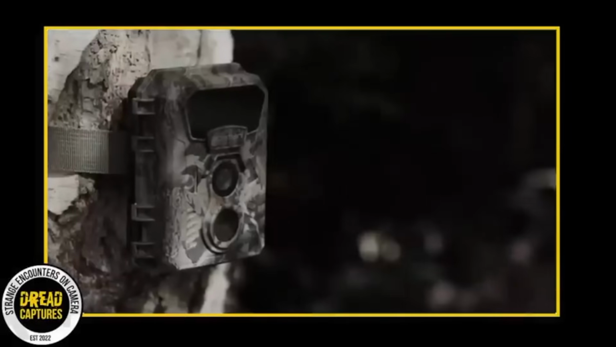This trail camera footage is pretty wild, isn't it? Notice how the creature seems to lock eyes with the camera, its gaze strangely human-like. It's as if it was aware of being observed and wanted to acknowledge its watcher.